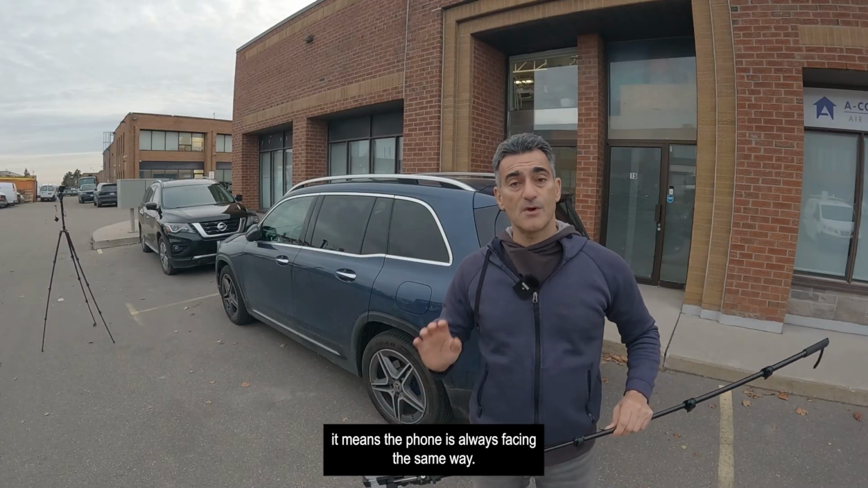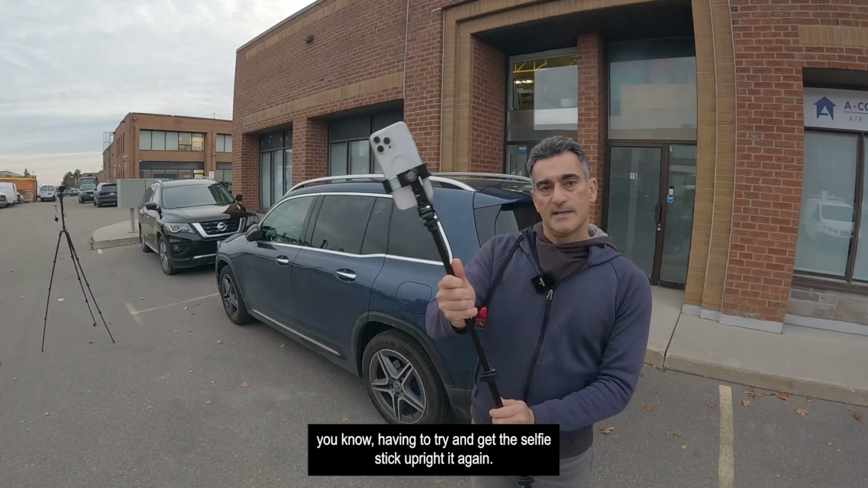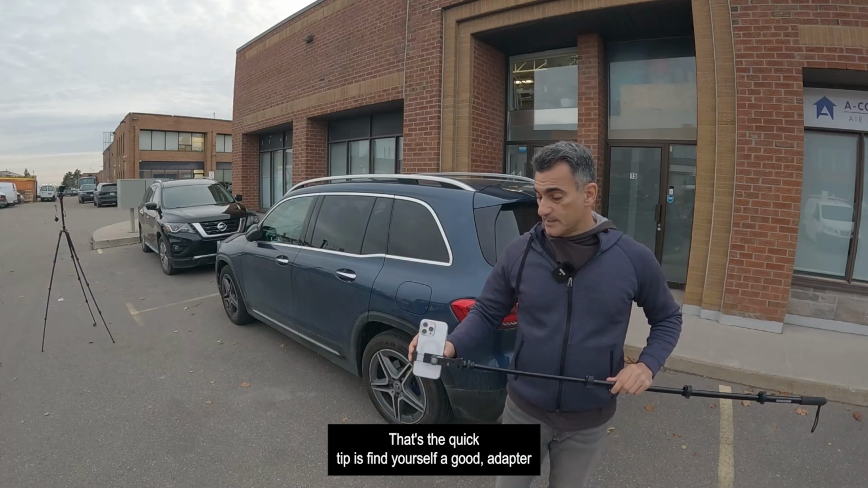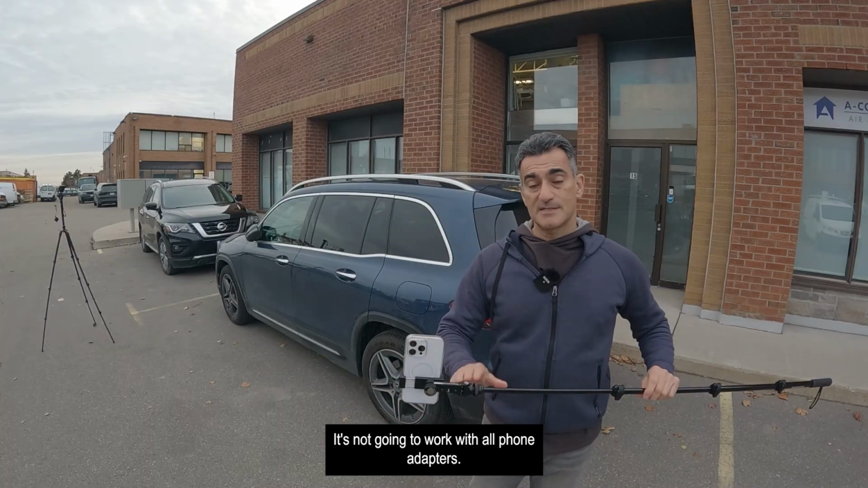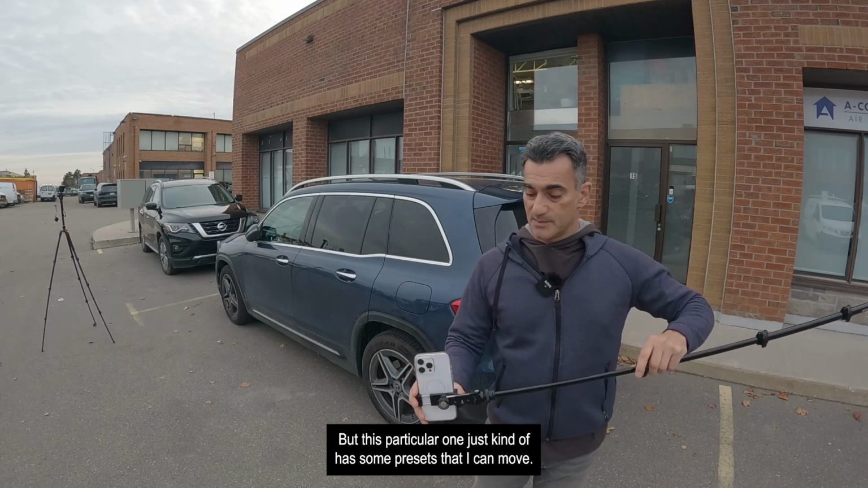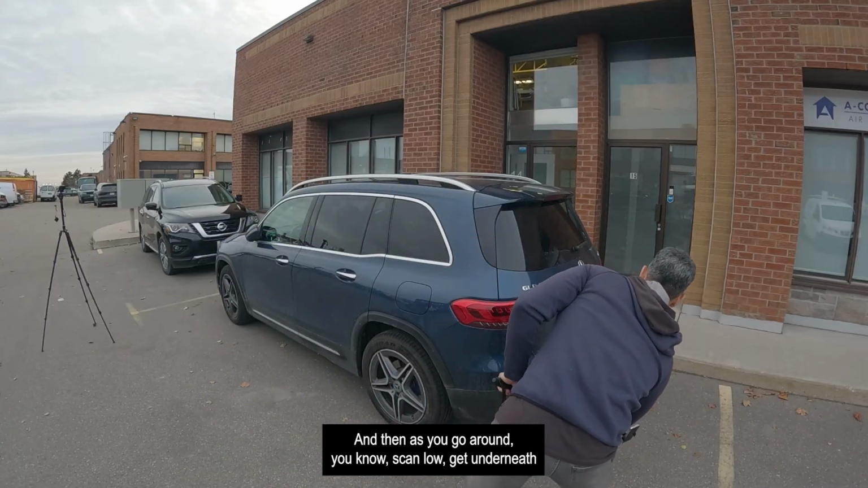By doing it this way, where I move the selfie stick into different positions, the phone is always facing the same way. It's always oriented up, and I don't need to mess around with flipping it around or trying to get the selfie stick uprighted again. That avoids some other issues. So that's basically the quick tip: find yourself a good adapter that has some preset positions. It's not going to work with all phone adapters. Some of them are loose and they just flop around, but this particular one has some presets that I can move. Find a good position where you can start low like this, and then as you go around, scan low, get underneath the areas.